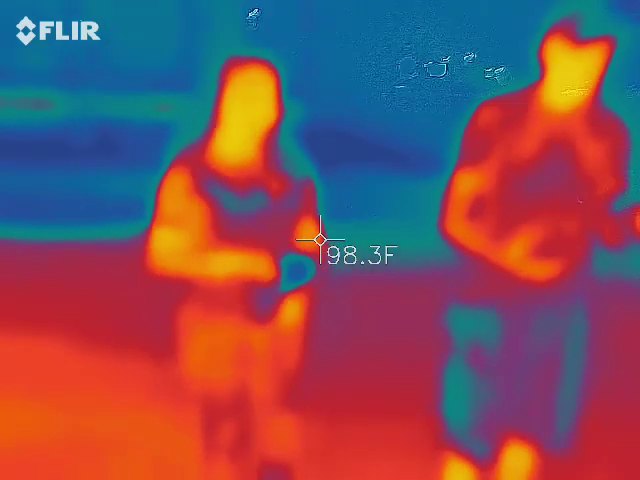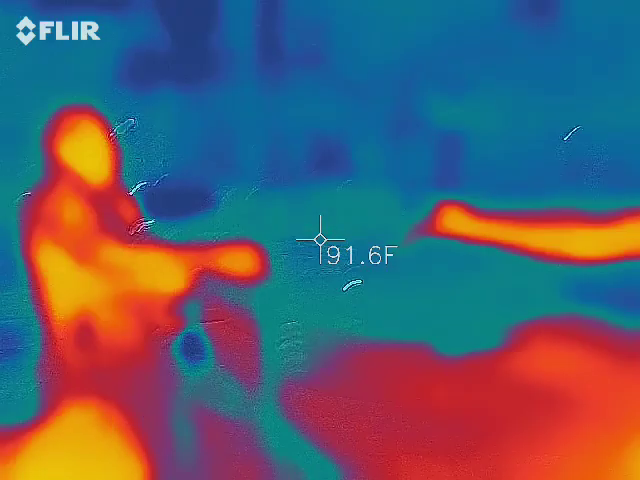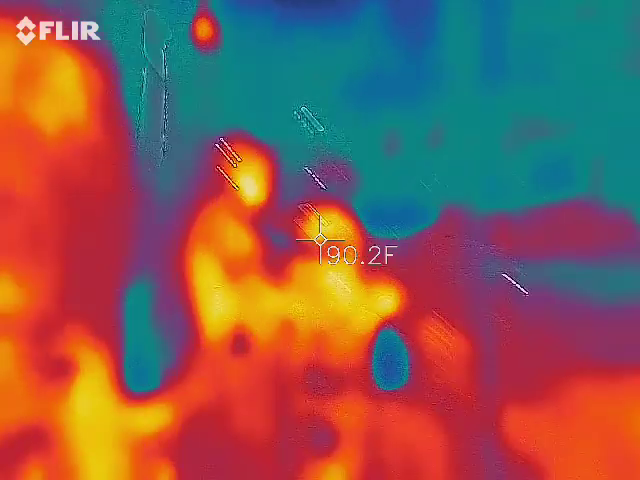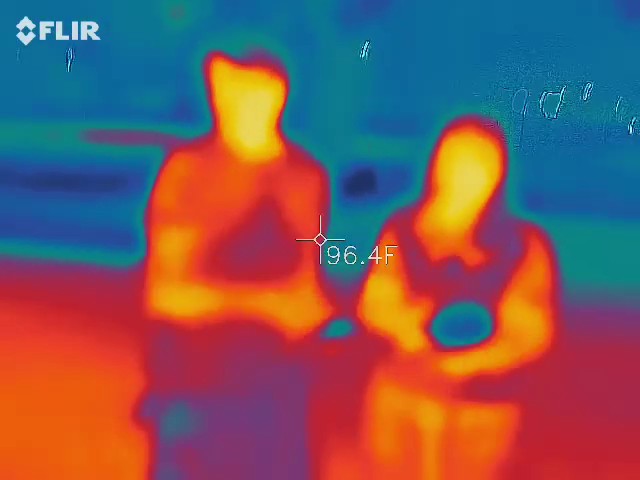But this device, I'm actually going to hand off to Kristen, because she knows how to use this guy. She's been on one of my tours before. What else? Digital camera.